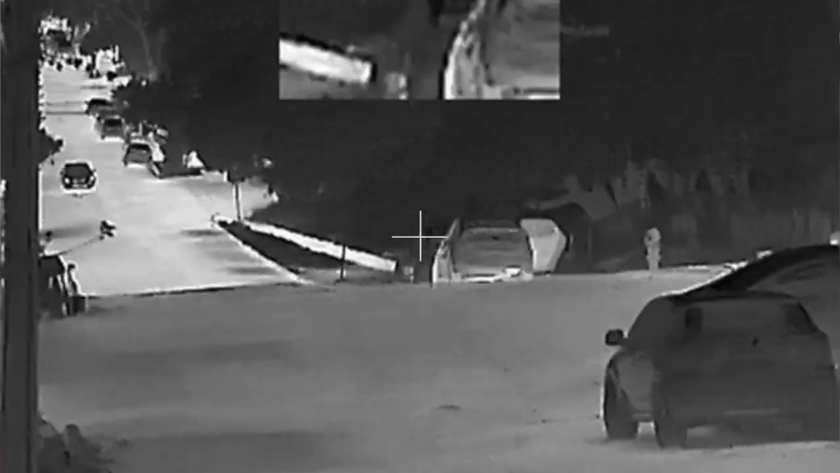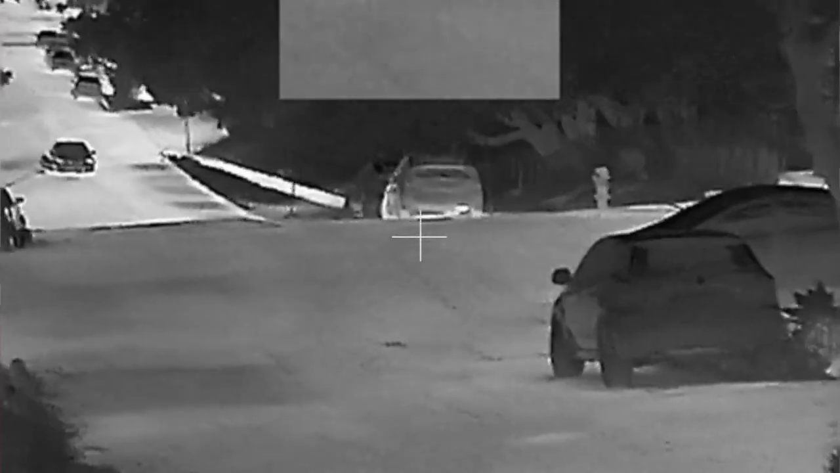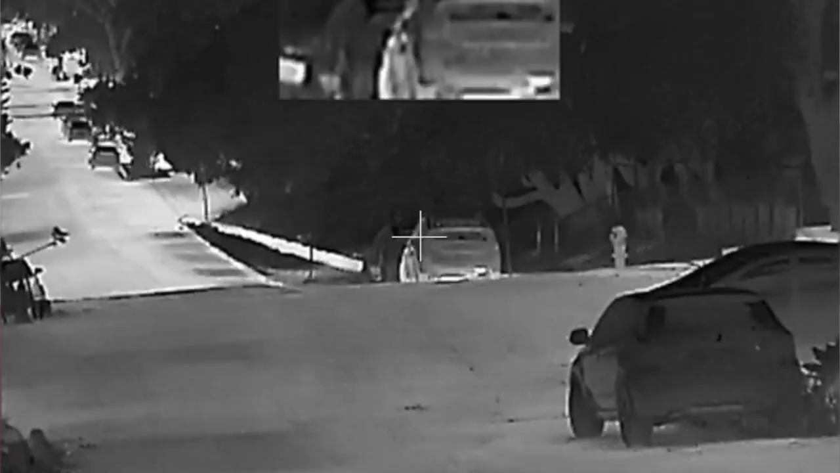And so the road and the pavement and the asphalt, things like that, are going to be lit up even a couple hours after the sun has set. And other heat sources such as lights or lanterns definitely stand out.